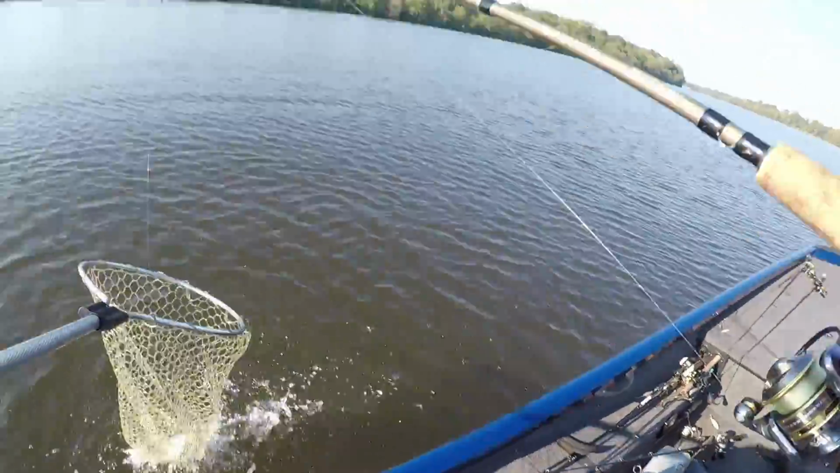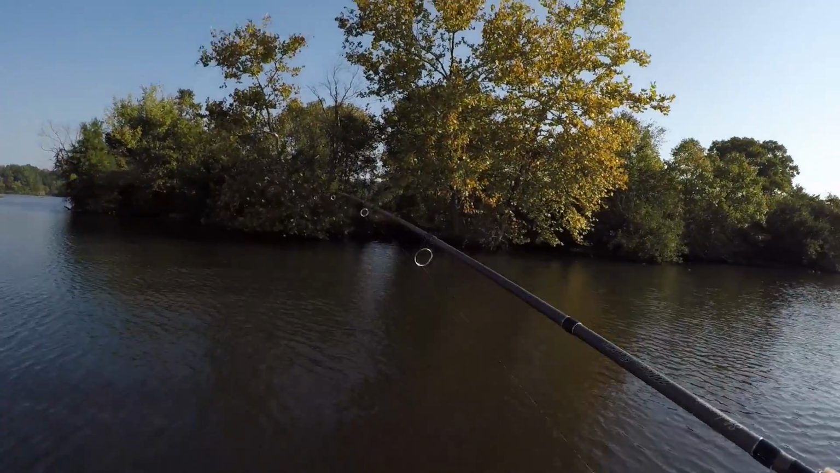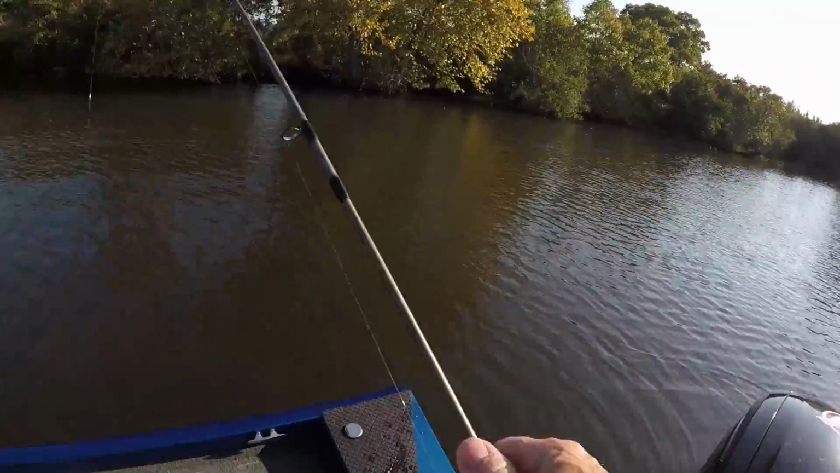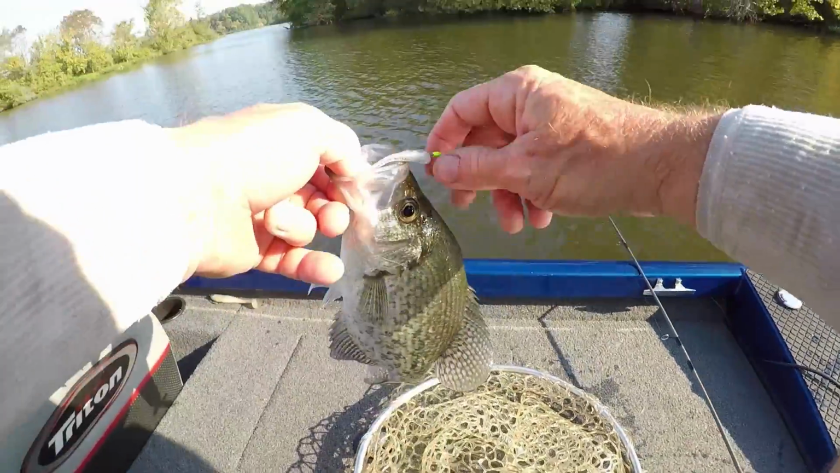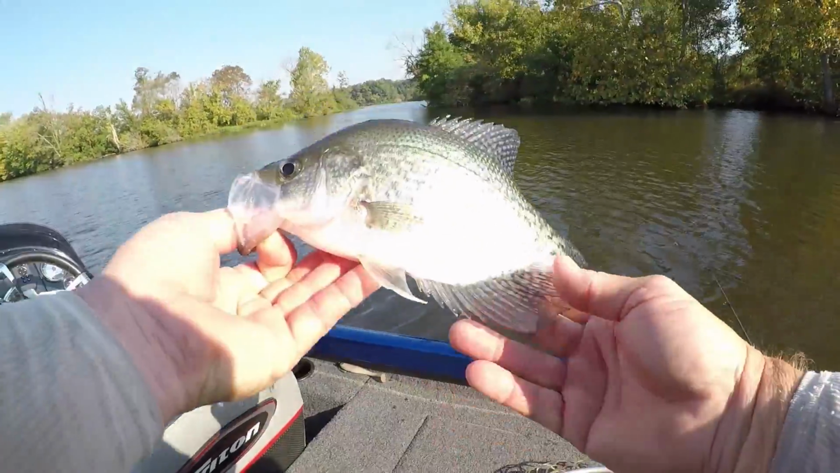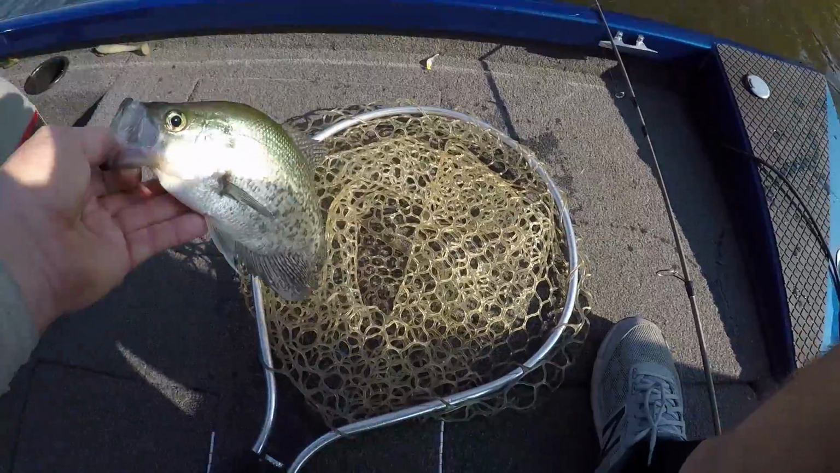I don't have a net man with me. I talked to him this morning. He's down the lake here fishing with his dad. They've been catching some bass. He showed me when he caught this one. He caught a nice bass this morning, probably 3 pounds area. And I caught some stripers this morning. That's the smallest one I've caught so far. He's probably 10 inches.